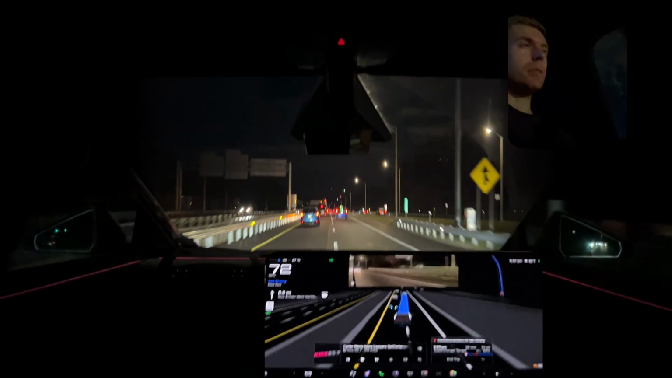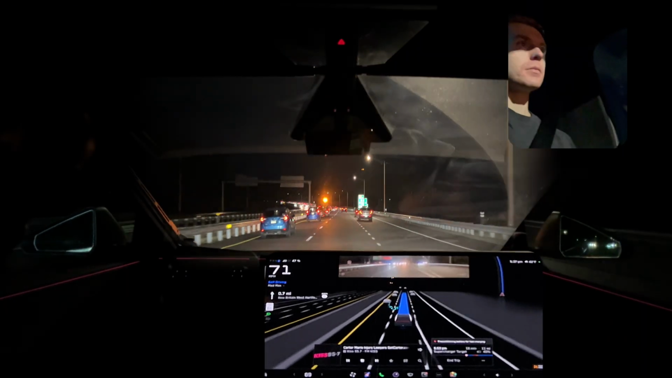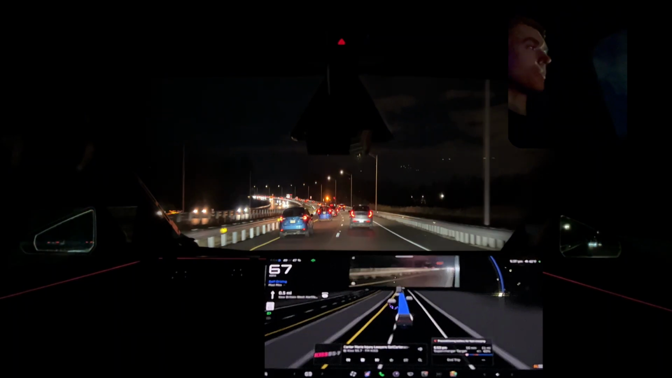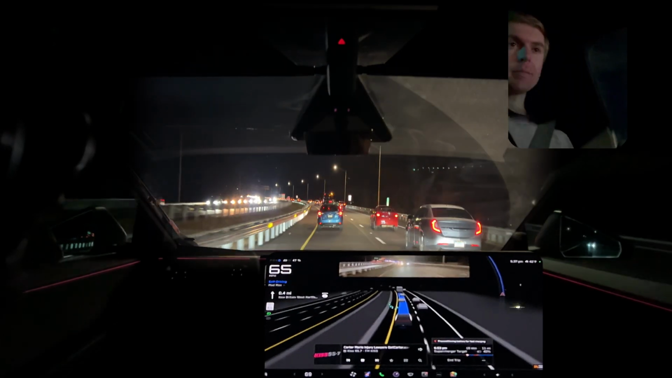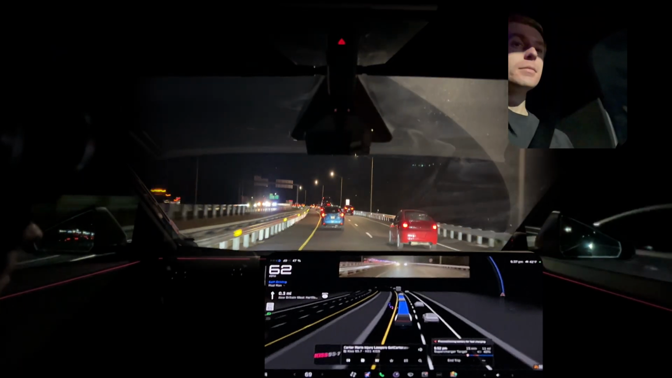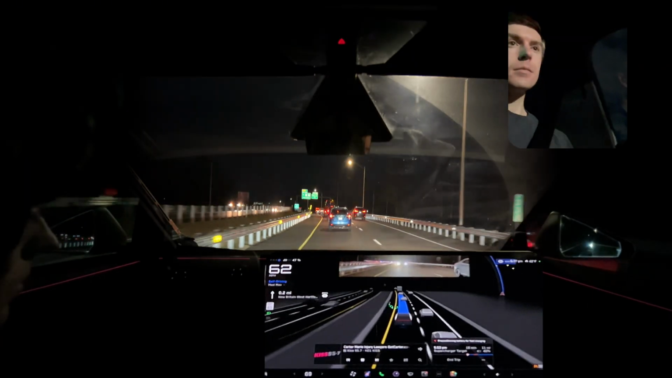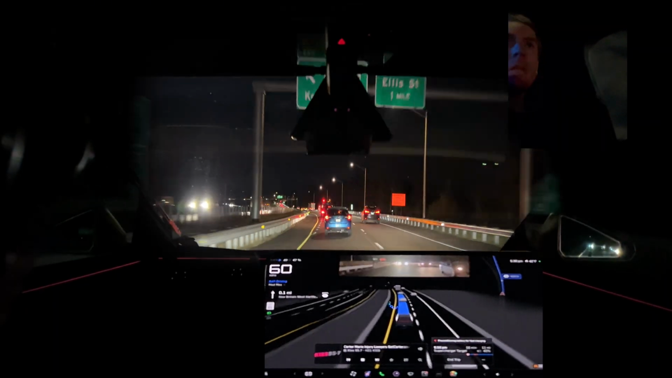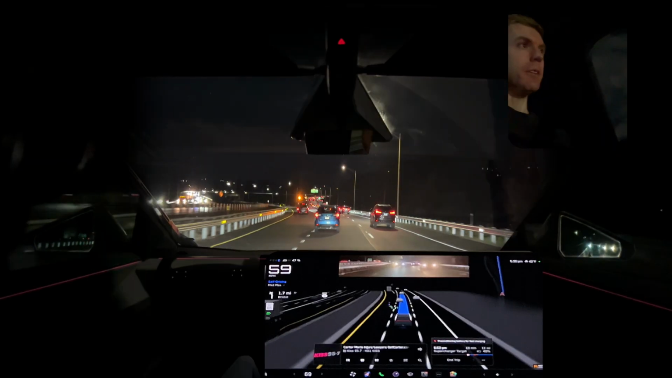I think we're going to intercept 84 at some point. Truck is leaving us.